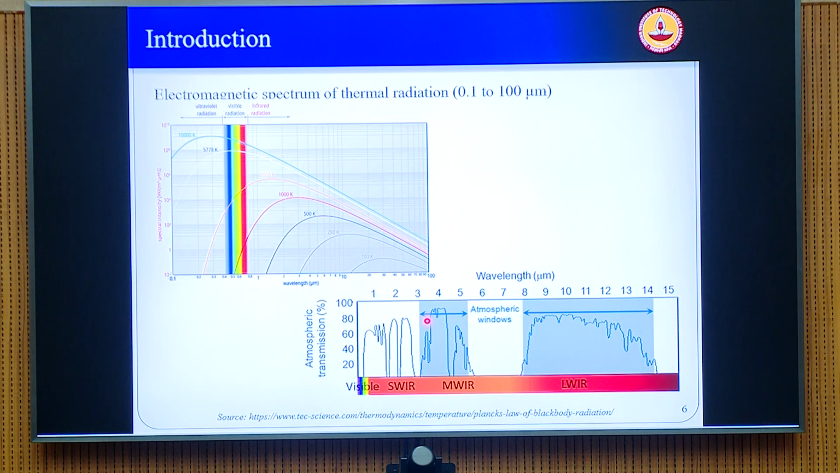The other band which you see is around 3 to 5 microns, where the transmissivity is very high, and is another window which is in the mid wave infrared. And then you have a region where the water vapor is completely absorbing all the infrared, and again you have another band from 8 to 14 microns which offers maximum transmissivity to IR. This is the long wave infrared.